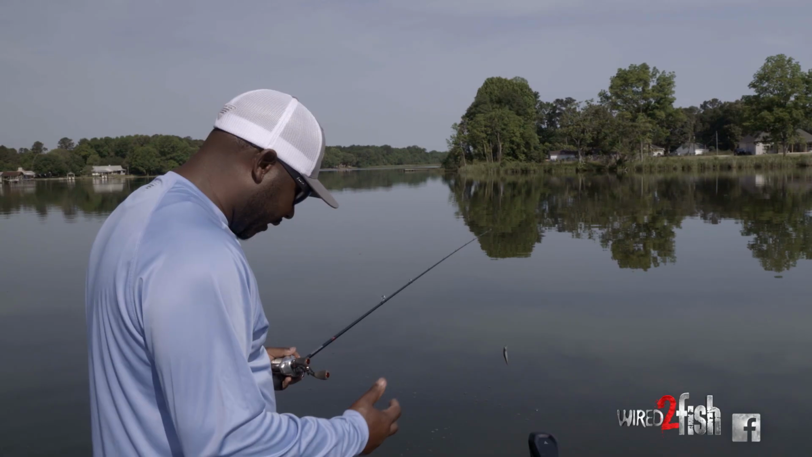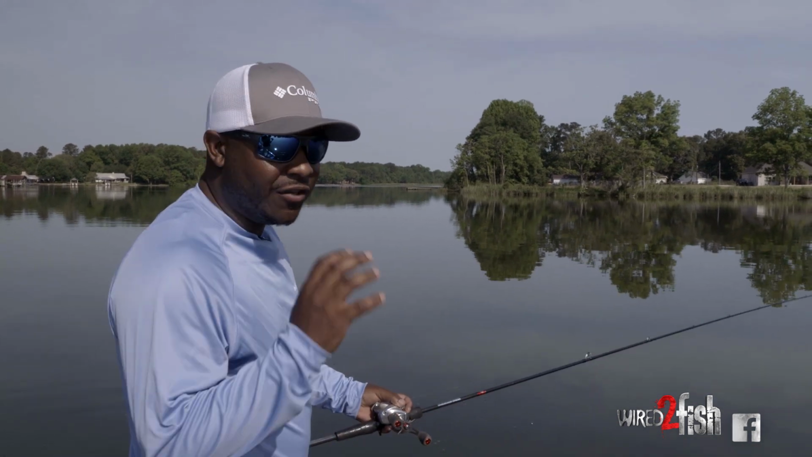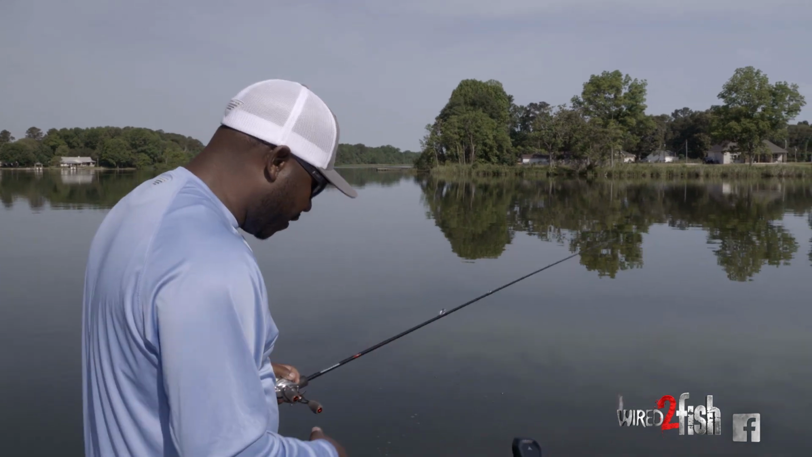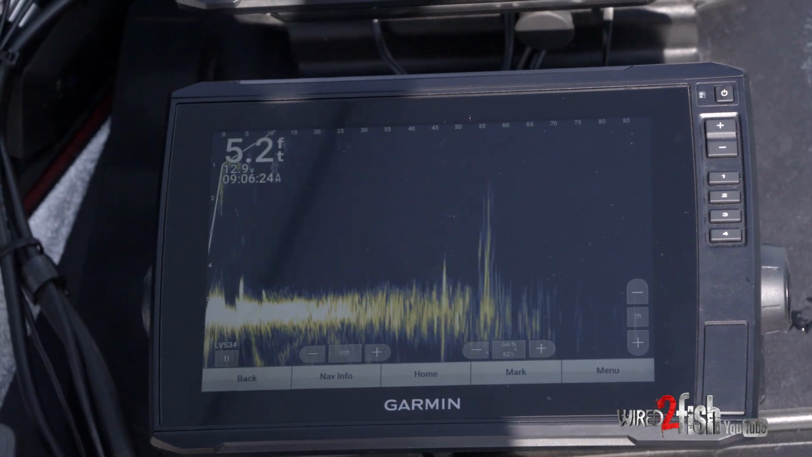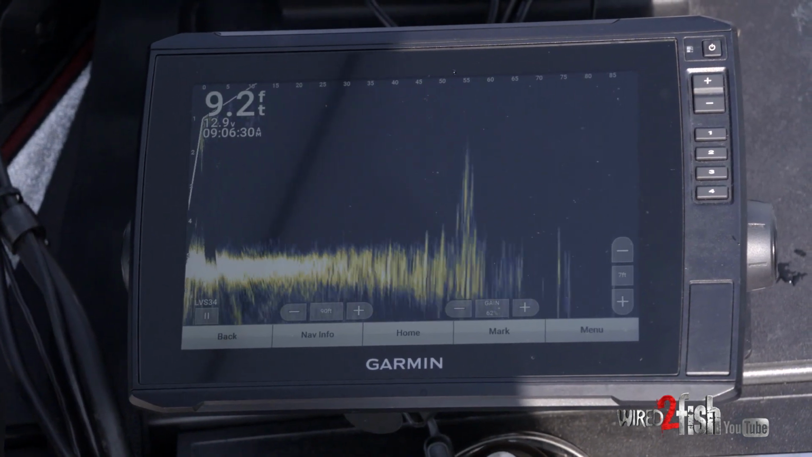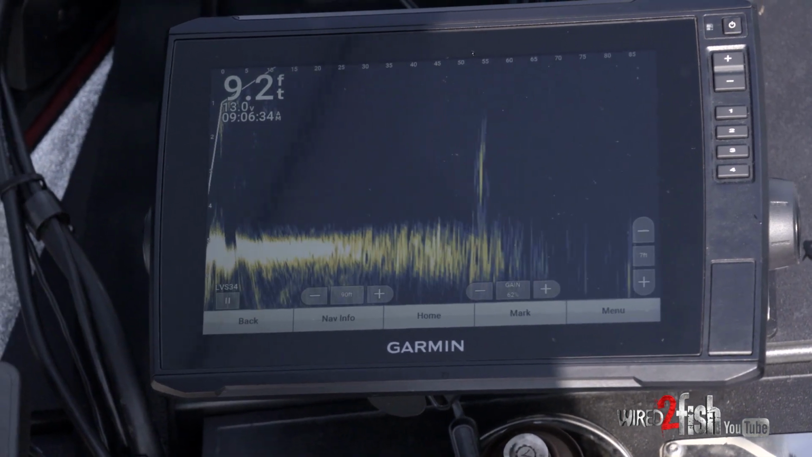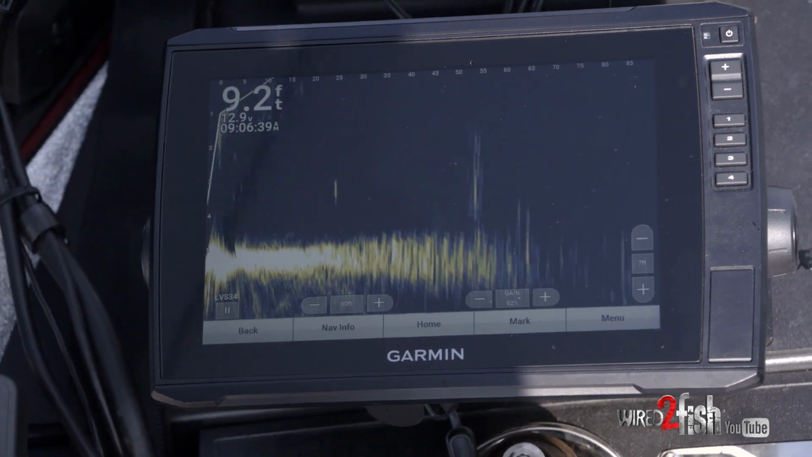One of the things that I really like to utilize with my LiveScope is brush pile fishing. There's no more guesswork. You see the pile, you make the exact cast to the pile, and you fish the pile. So here, I'm actually fishing some shallower piles. I'm utilizing my LiveScope to find these piles, and I'm bringing it right over the tops of them, sometimes even intentionally hitting the pile a little bit, of course avoiding being snagged. We're fishing very shallow, but we're still offshore. These kind of brush piles are a little more sneaky.